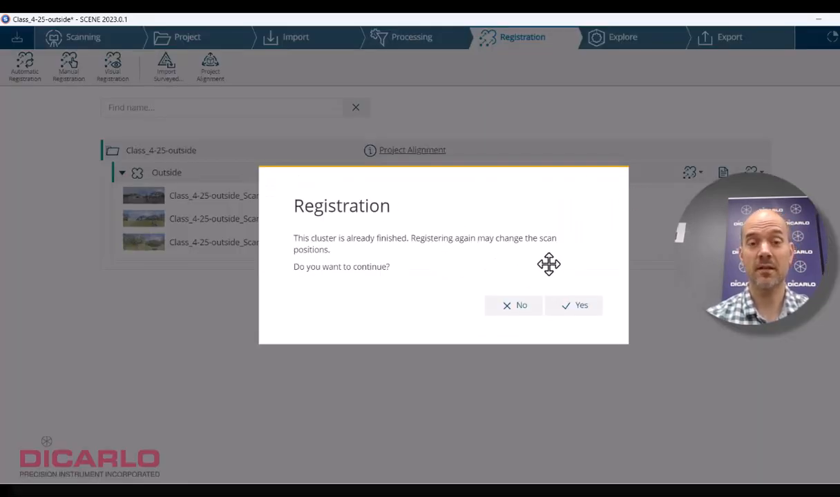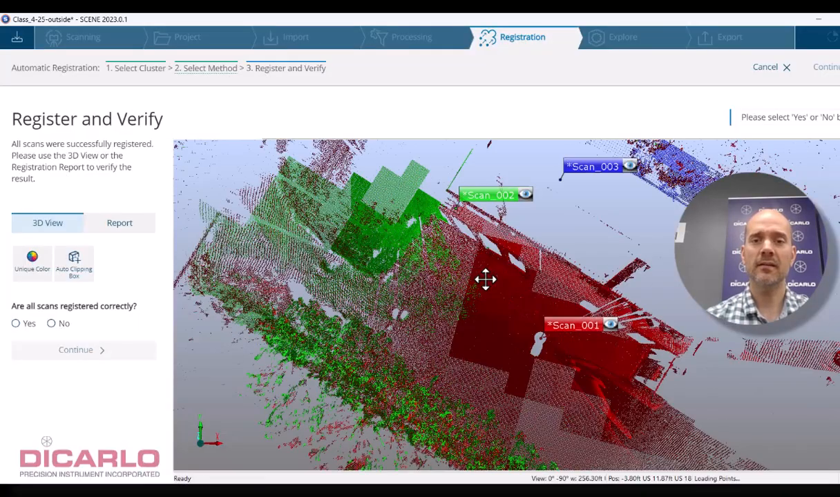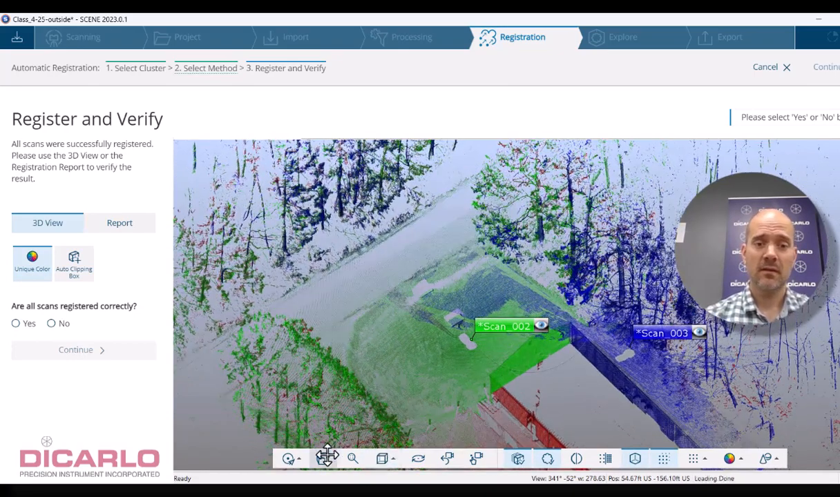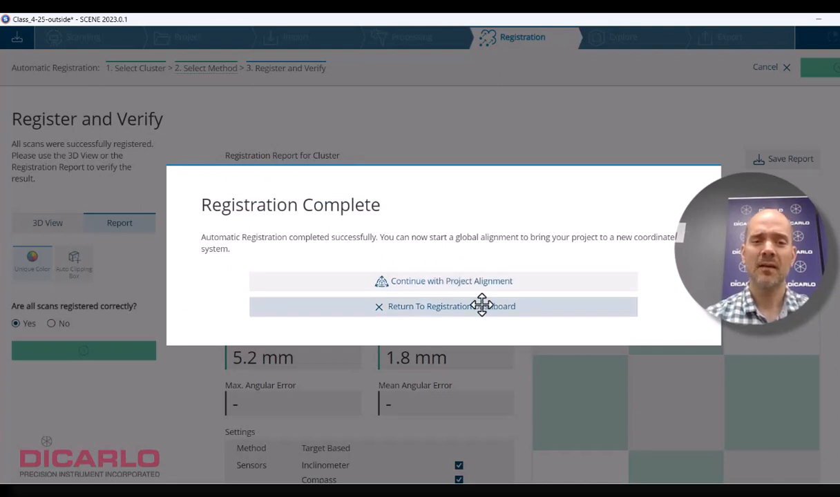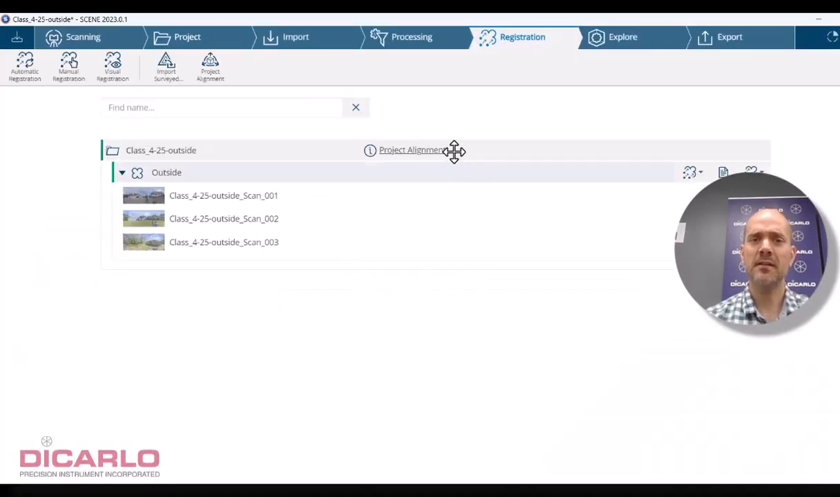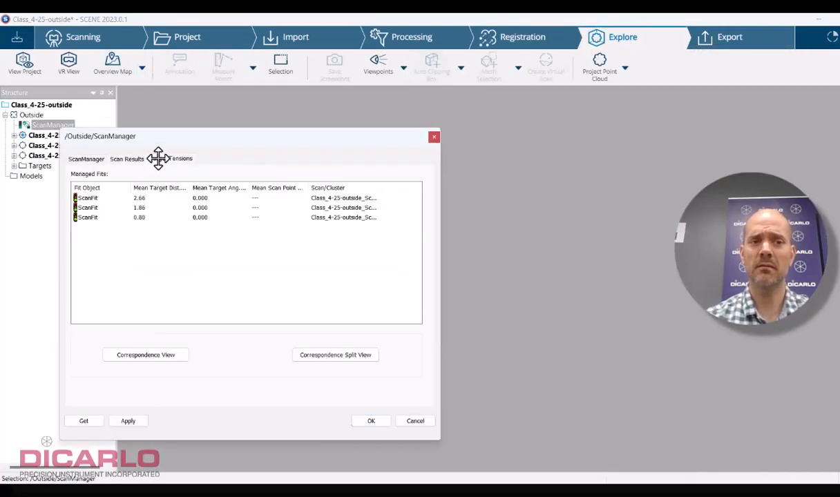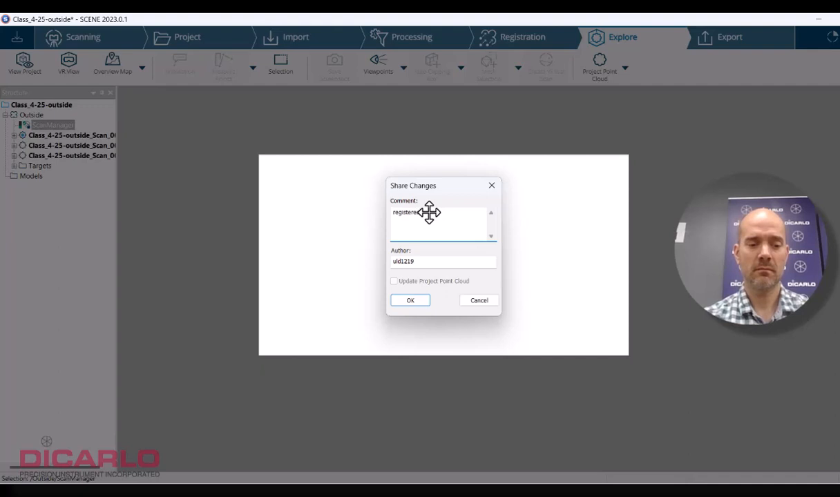Okay. Registration, re-register this. It's going to say it's already been registered, you want to continue, we'll say yes. Target based is still correct. Don't change any of these values. Click. Same results, same looking awesomeness, hopefully, in your actual scans, but your report is what you want to see. So we'll hit finish. Return to registration dashboard, yes please, and let's save this. So just looking at the scan manager, you'll see that this will be much better. We'll save it, we'll say registered properly in 2023.0.1.